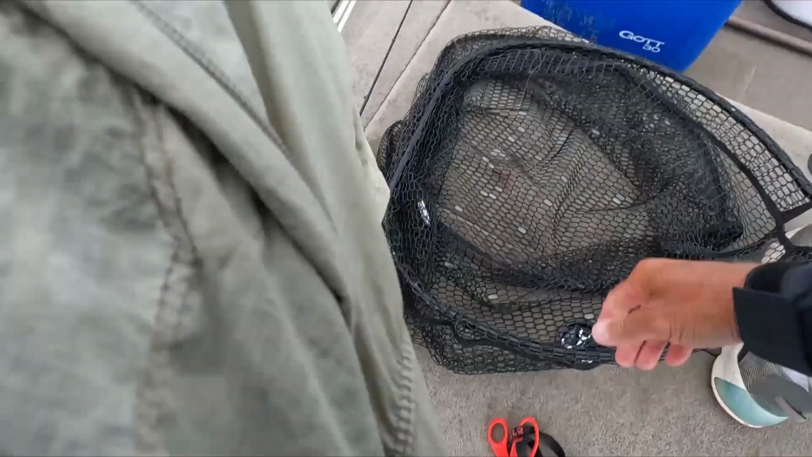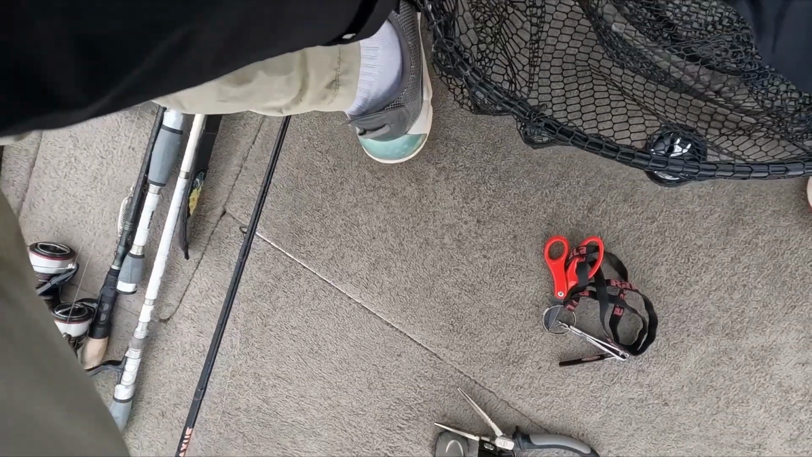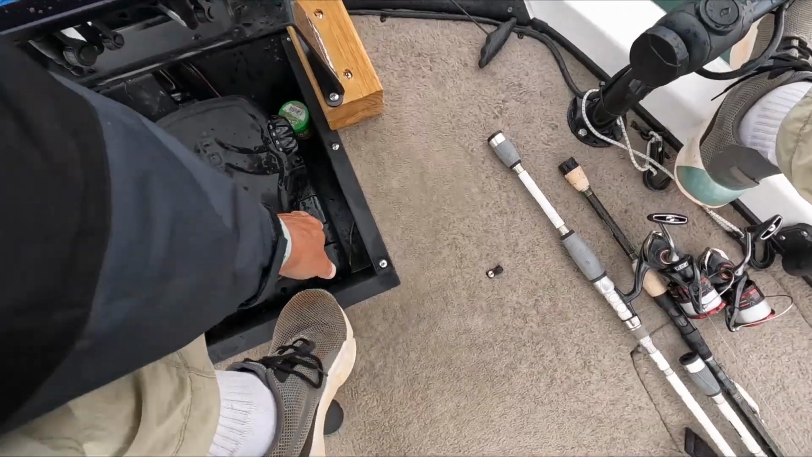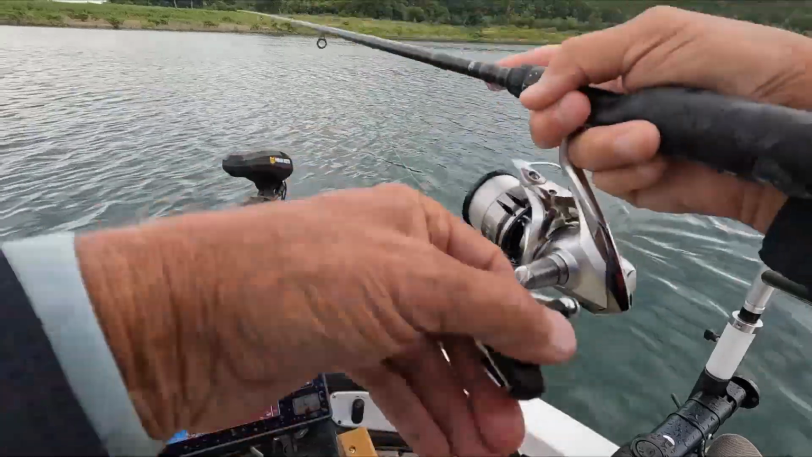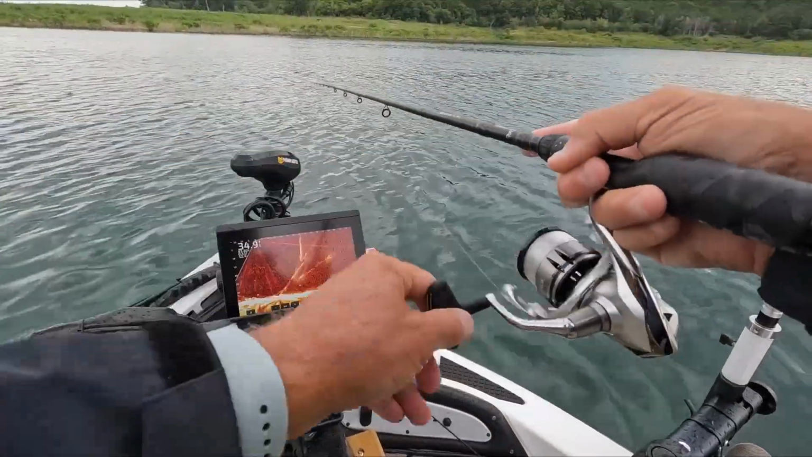Boom, one more to go. Nice fish. I'm seeing some fish here. I can keep the boat from drifting over them. I haven't seen many fish here.